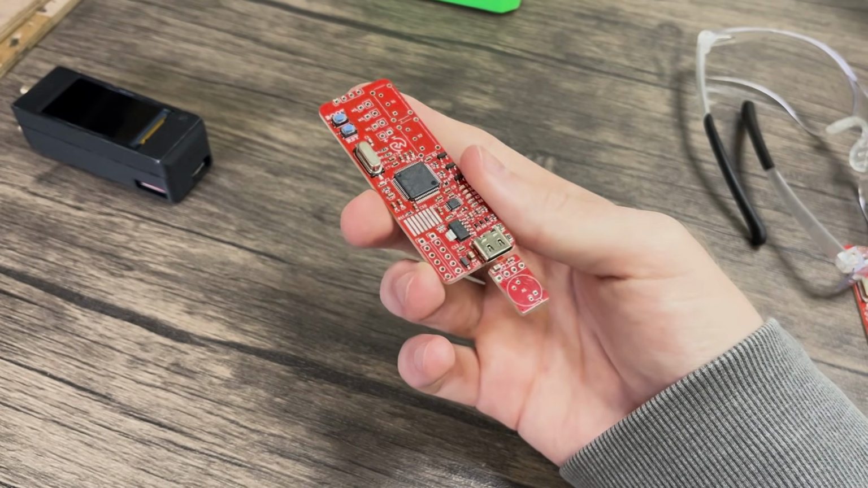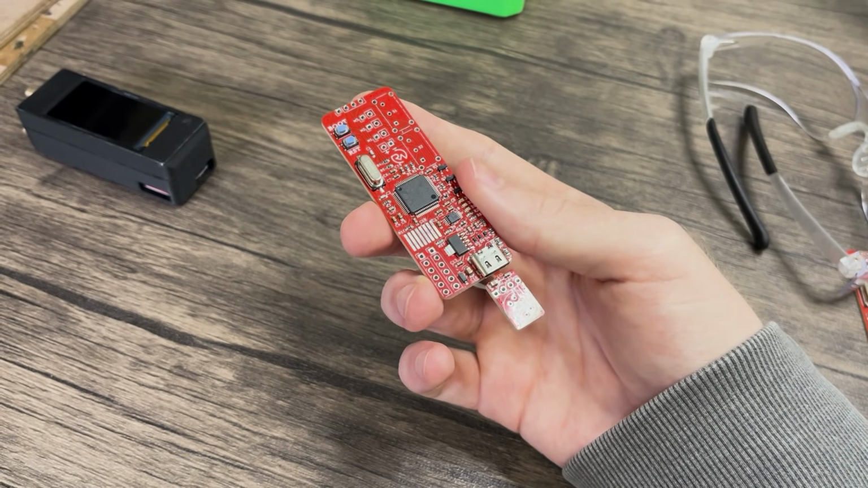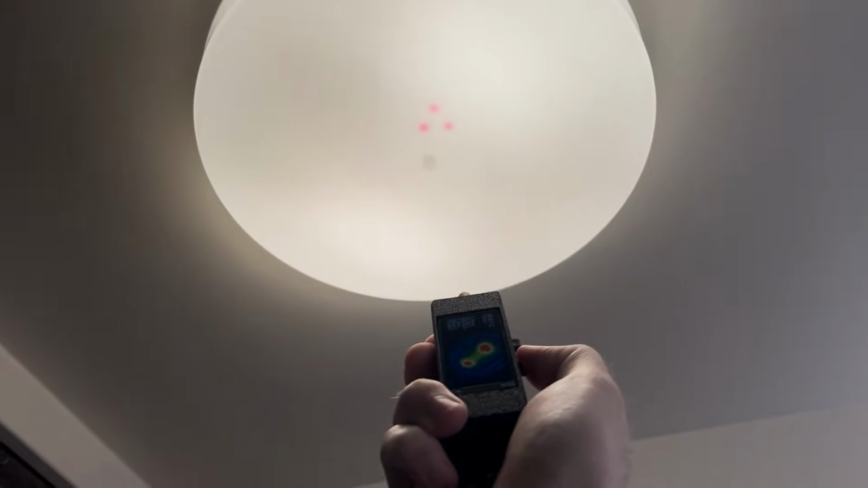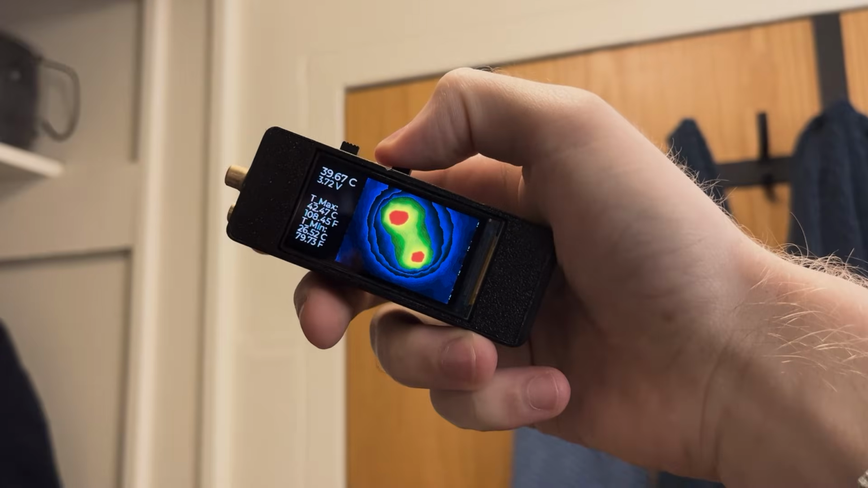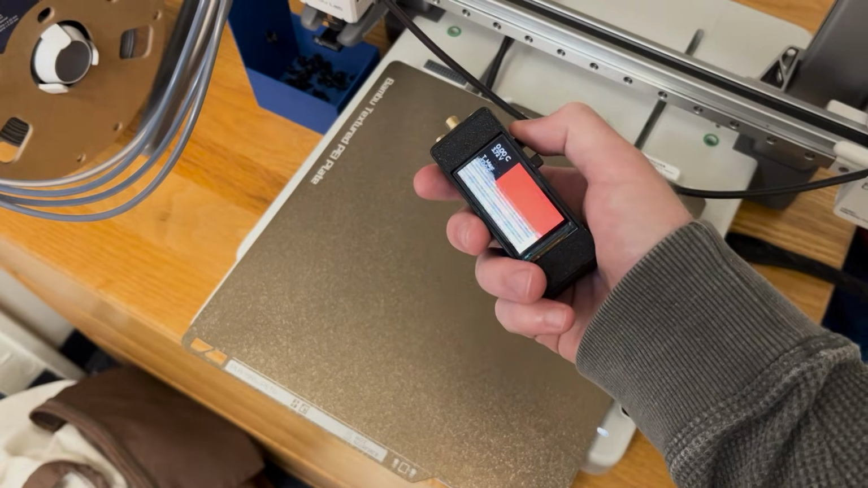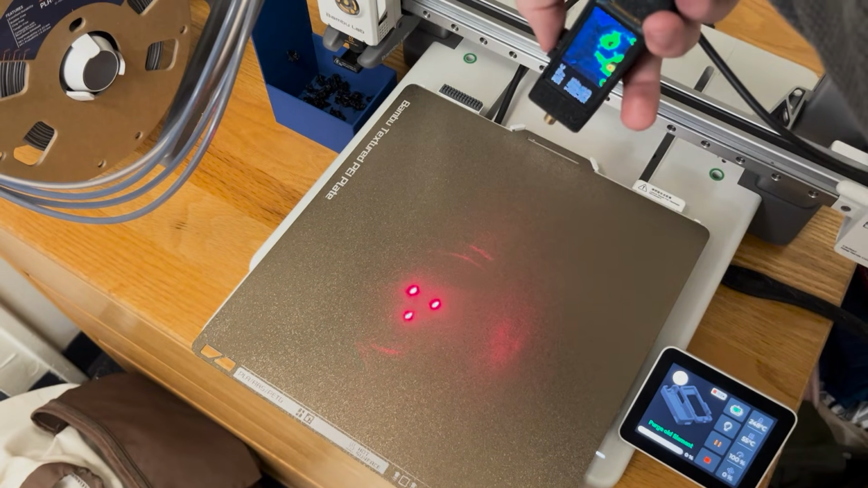Running on a STM32 with thermal imaging handled by a MLX90640, it's also quite affordable to build. Extra data, including the maximum and minimum detected temperature, allows it to be useful in other applications as well, such as hot or cold spot identification. The battery is also monitored live, giving you the real-time voltage.